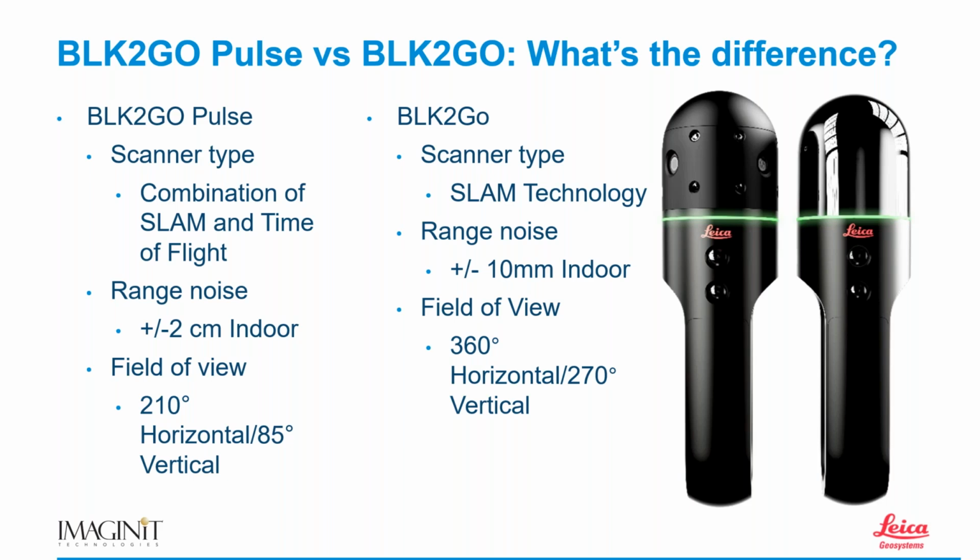It's really not, right? Just because you have a bigger hammer doesn't mean that that's gonna pound in all the nails you want. What about those fine finish nails, right? And that's where you might look at the BLK2GO Pulse. I want to collect only the detail I want to see. I'm going to use the Pulse for that.